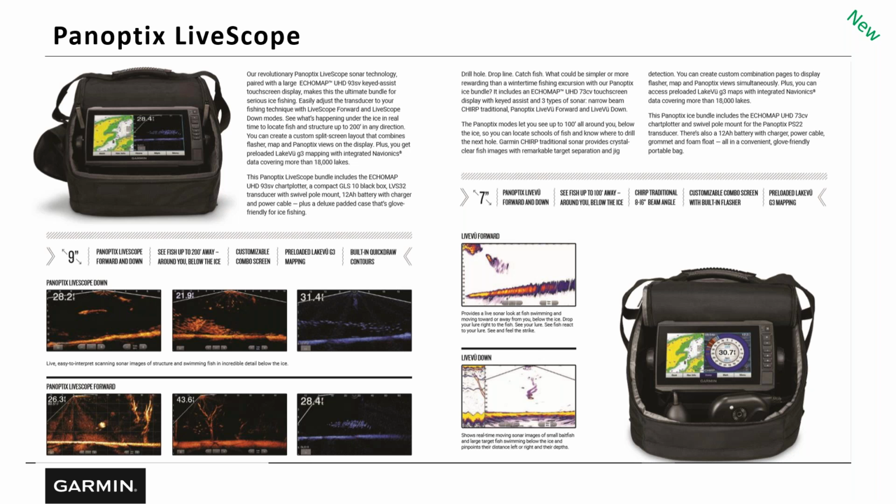So Danny, what's the battery life on a LiveScope or on your Panoptix bundle? Obviously it's going to be a little bit longer with the Panoptix, because with the LiveScope you're running a little bit more stuff with that black box that goes with the LiveScope. A lot of times I'll tell people, it's kind of like your cell phone.